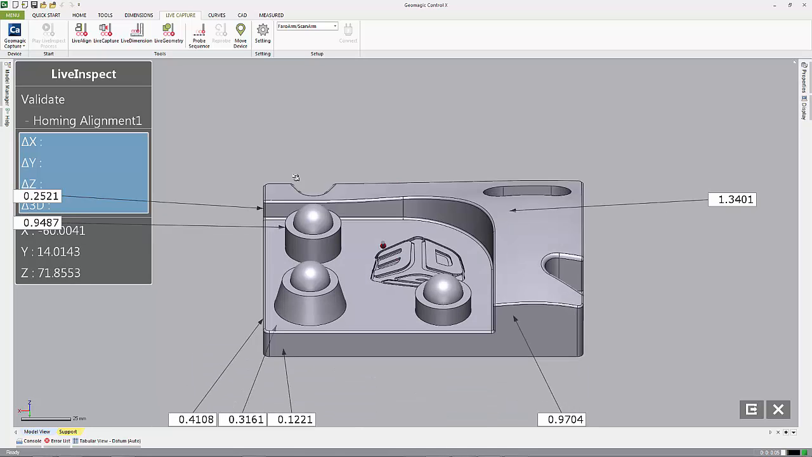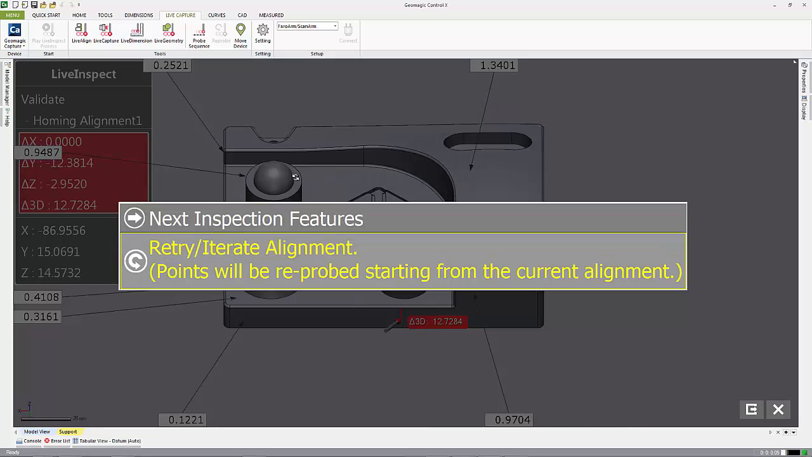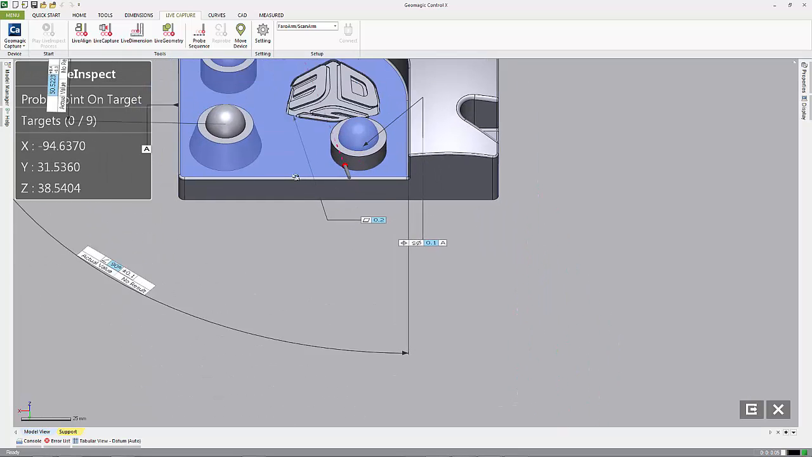See that we probed all those different locations. At this point I can hold the probe over the origin or touch the part and just get a verification. Now if I want to go ahead and reiterate or retry, I can do that, or I can say inspect the features.